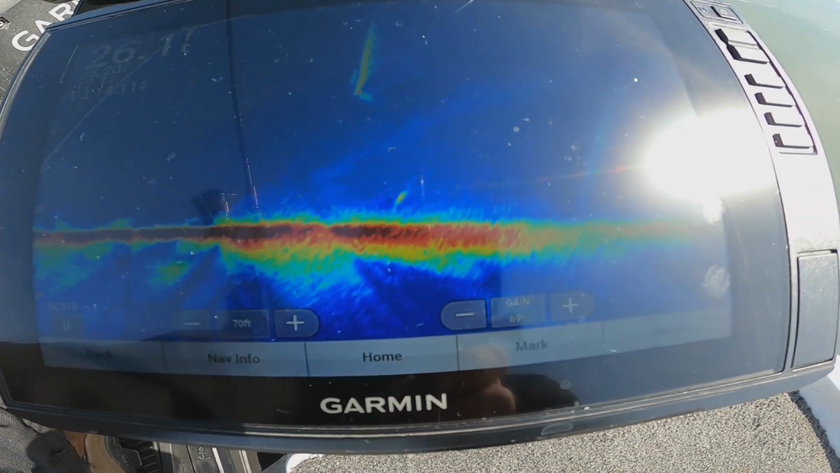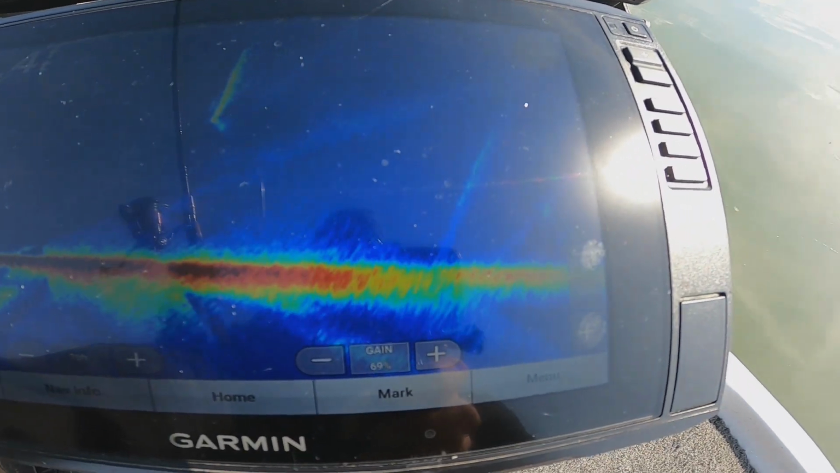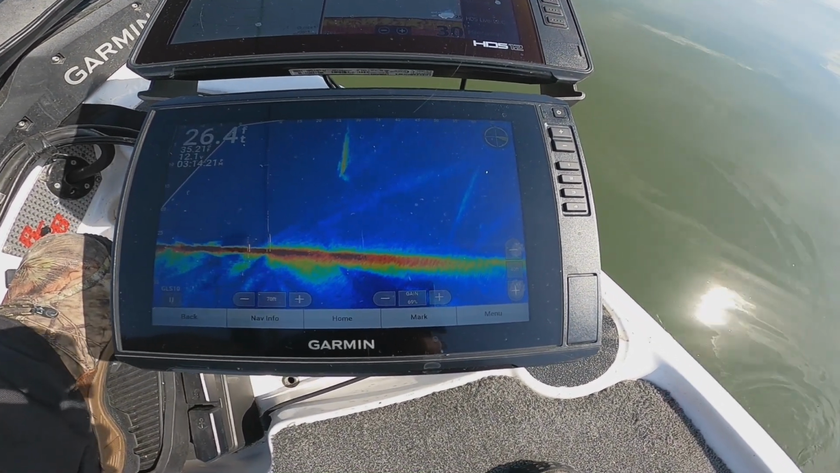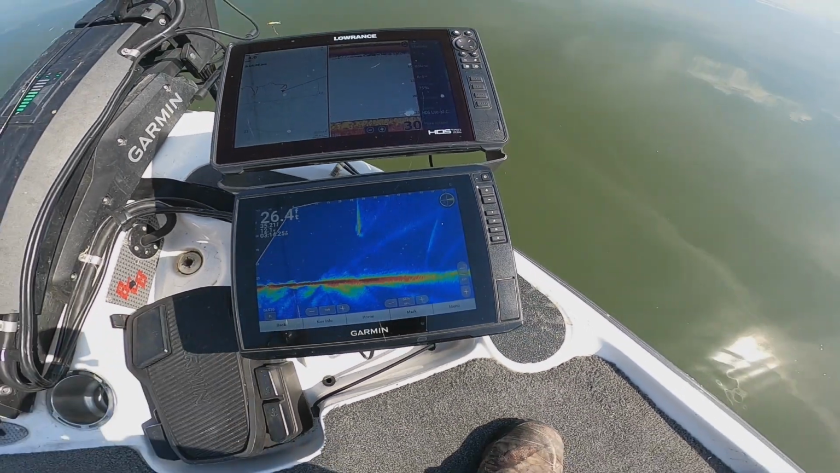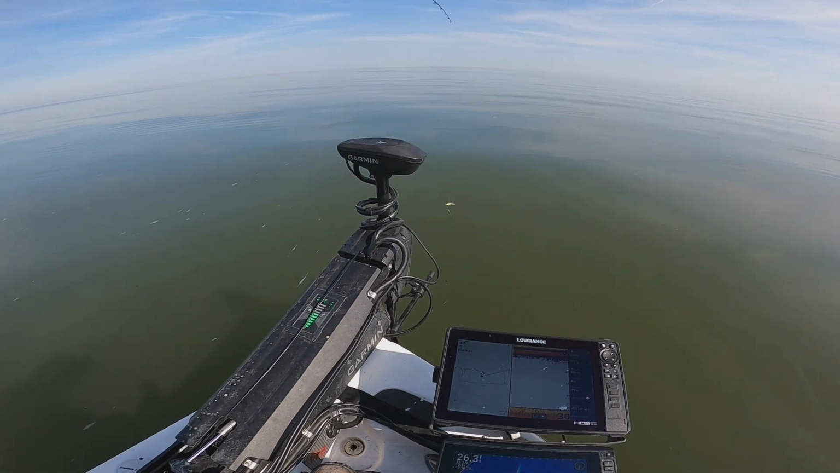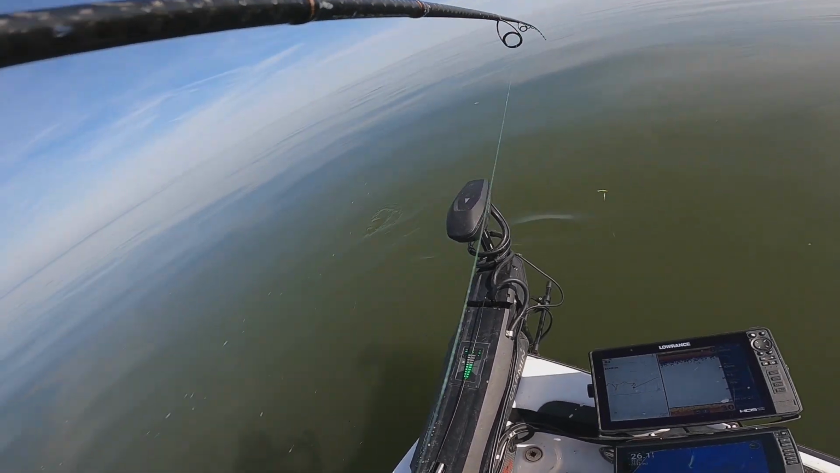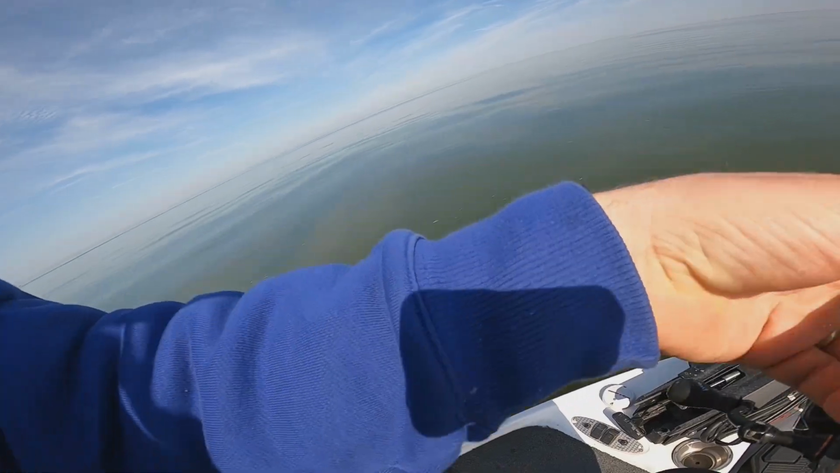Oh, there's some coming in. Right there at the back. All we do is we troll for them. Try to get up there close to them, and then we gotta slow the boat down so we don't run right on top of them. And then we hit spot lock. We're back in the middle of a bunch of them.